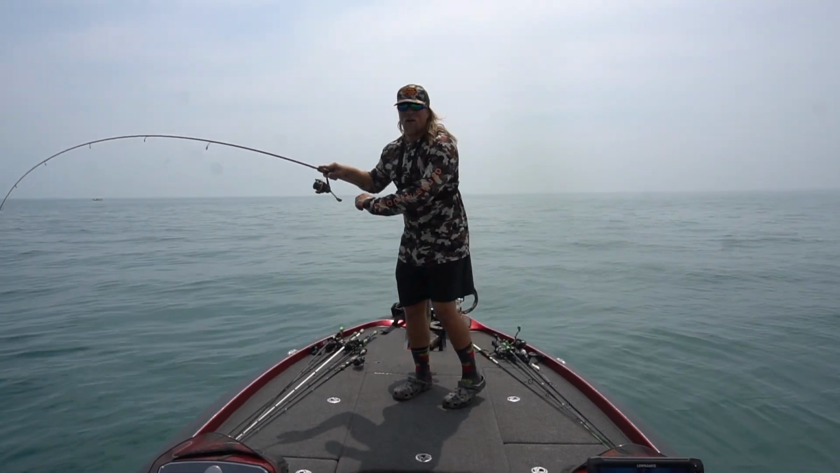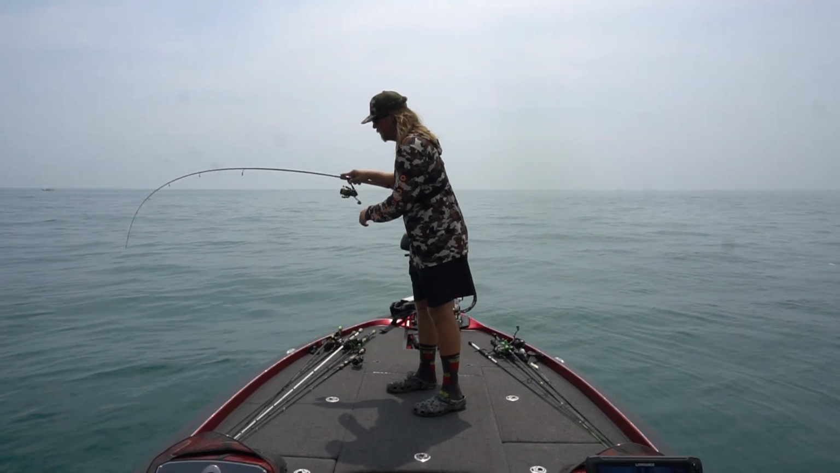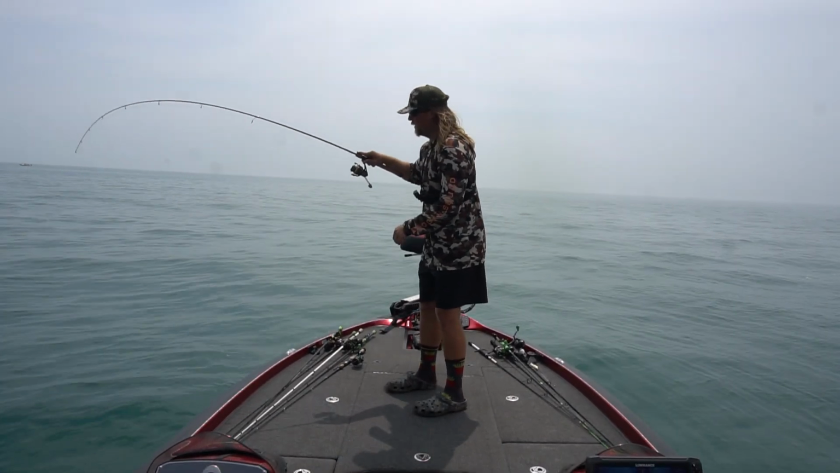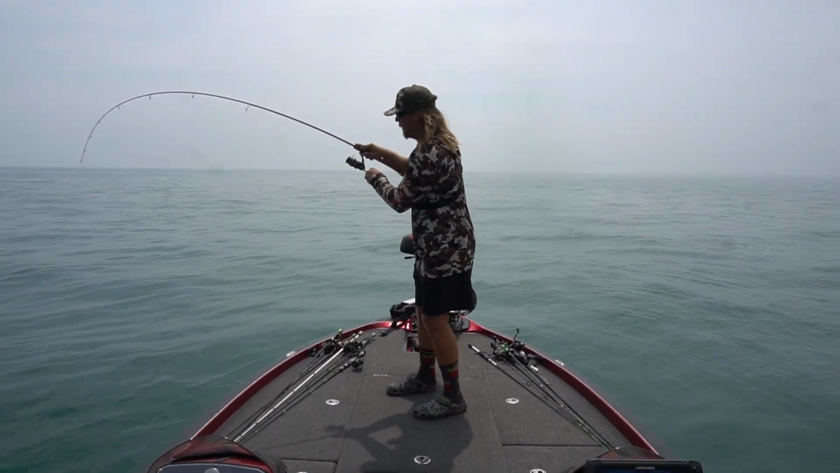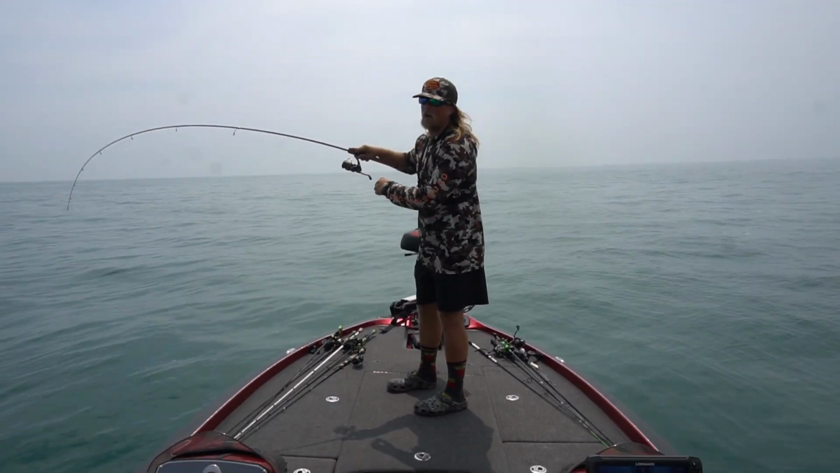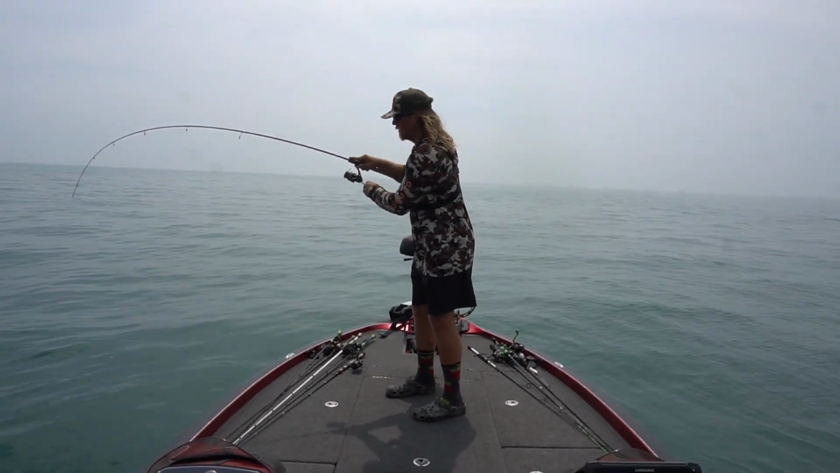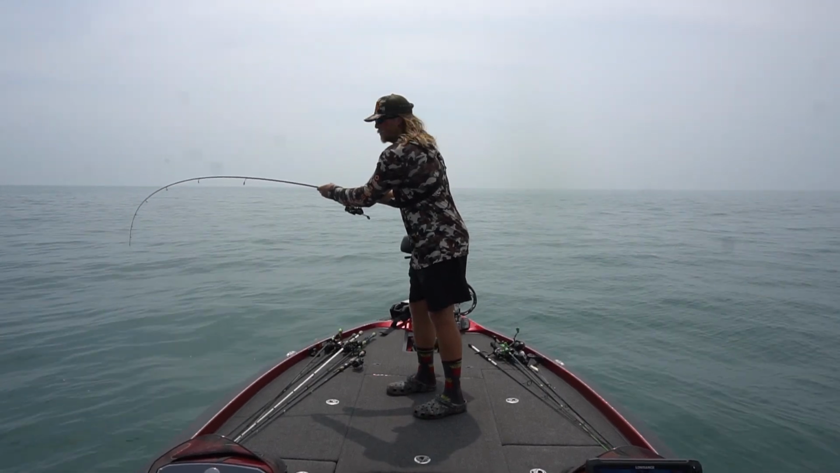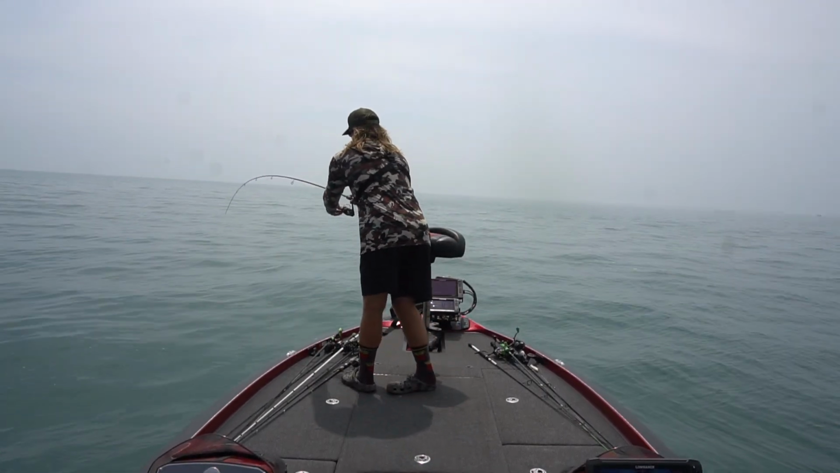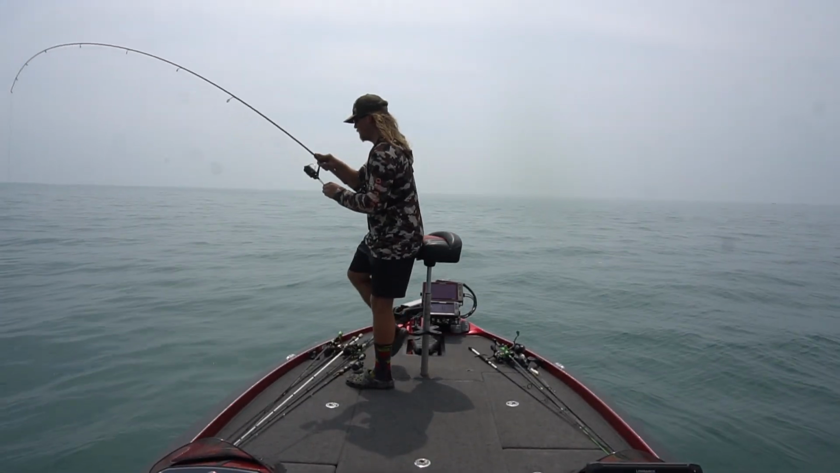Well, guys, I literally just pulled up to this spot. I didn't even start the camera yet. I'm fishing a pretty deep structure. I don't know what this is, but it feels humongous. Holy crap. I just pulled up, cast it out, and I set my rod down. I was gonna grab the, holy smokes. This might be a 6-pounder. Holy smokes, I don't know what this is, guys. It's huge.